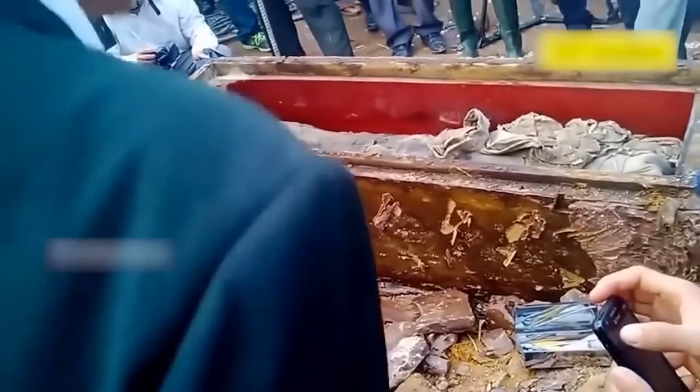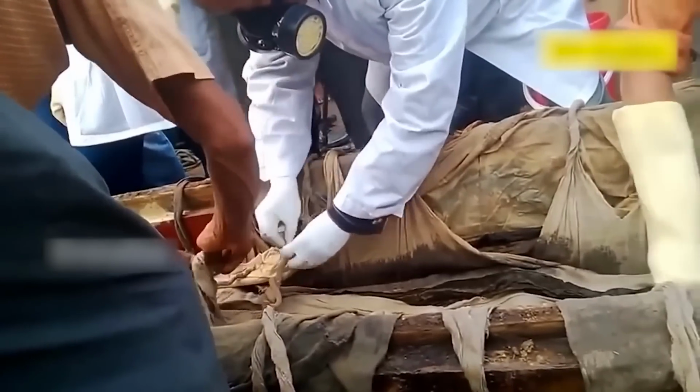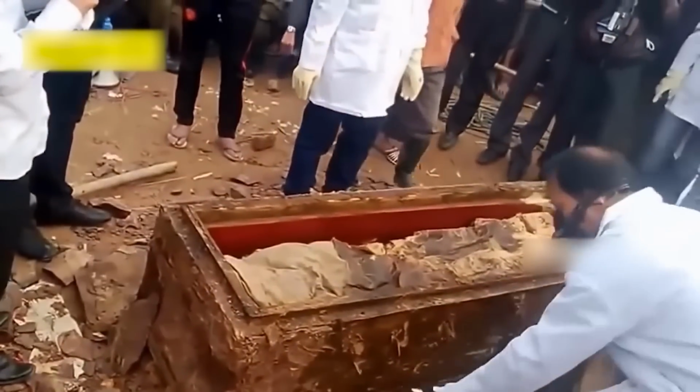Oldest mummy. This 300-year-old mummy was found in the year 2020 and was believed to be something out of this world. Though the corpse was not present in its original form and was distorted from several parts, the researchers consider it a present from the past.